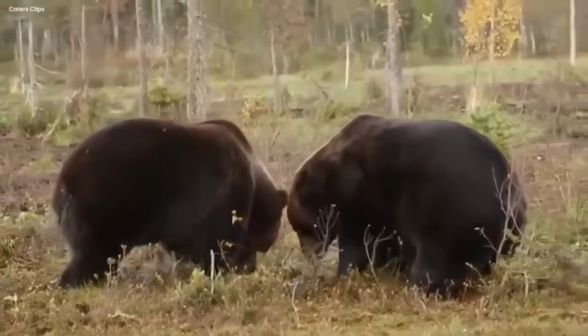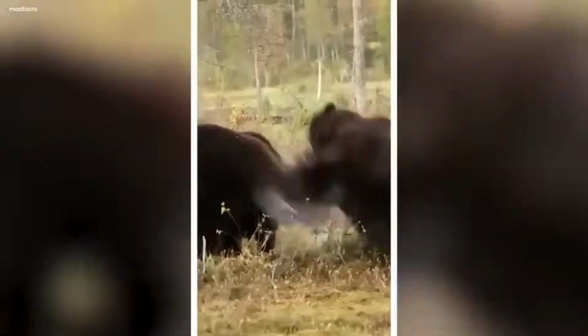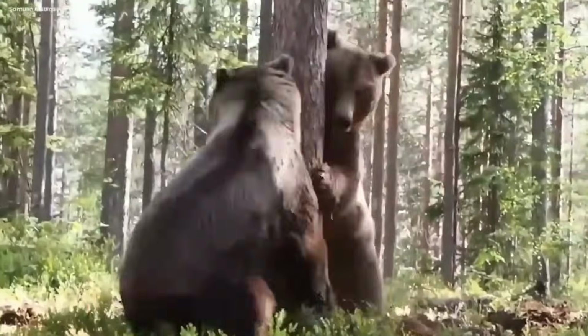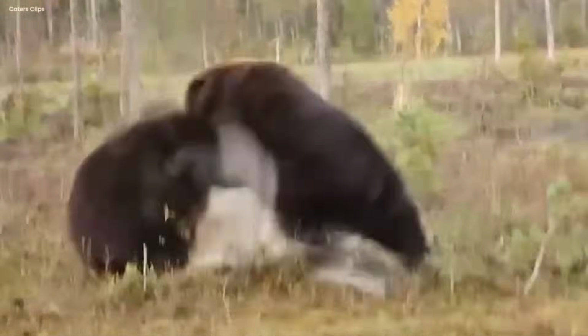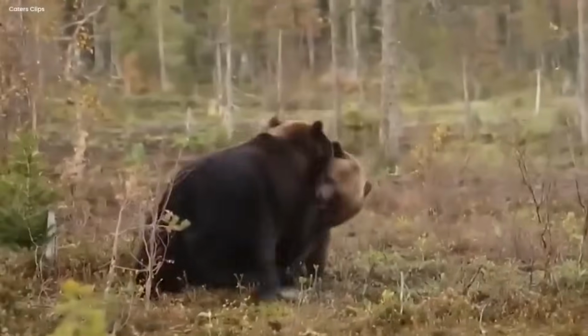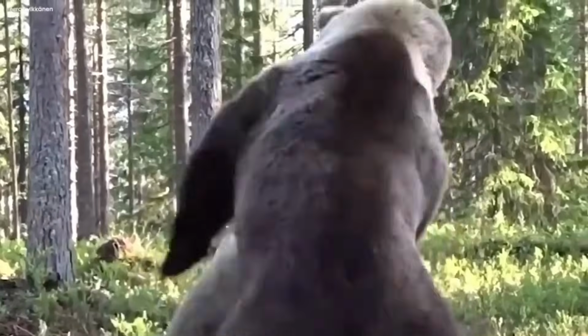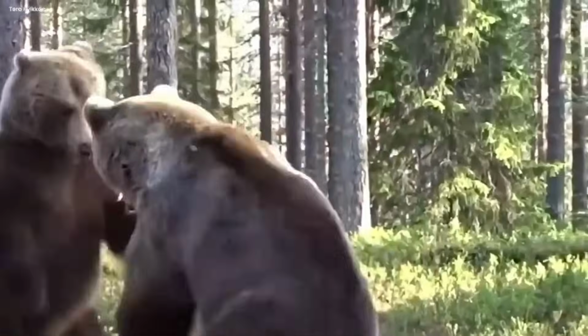Both bears were super cute, but here's the twist. This wasn't a serious battle. One bear, all puffed up with anger, or should we say barely contained anger, seemed determined to prove a point. The other bear, looking a bit lost, clearly had no idea how to bear fight properly.